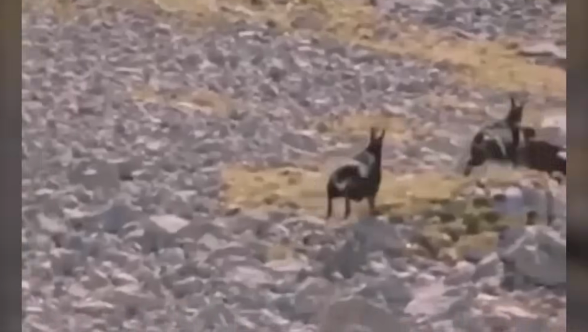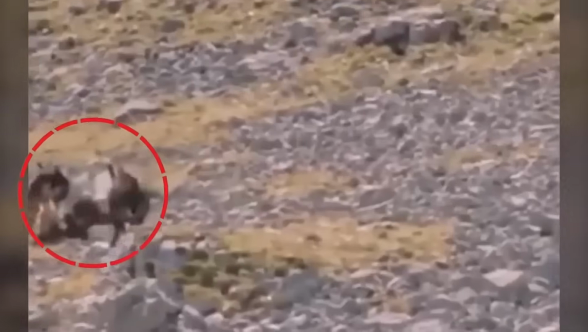But this one is just not ready to die. See how it keeps on rolling on the pointed rocks just to get rid of the flying predator, which it did at last, saving itself from becoming the meal of the black eagle.